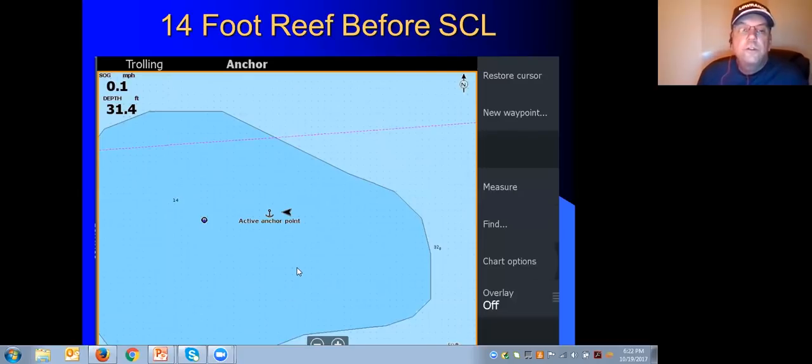Again, this is a reef. The interesting thing about this is it's saying it's a 14-foot reef, which is a great feature, because when you fish bodies of water like this and they're hitting on 14-foot reefs, typically you go to other ones in that same depth range, and that's where they're going to be.